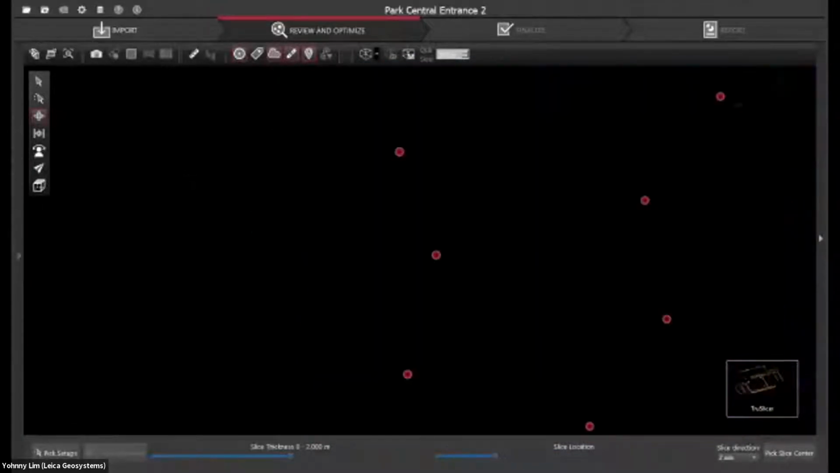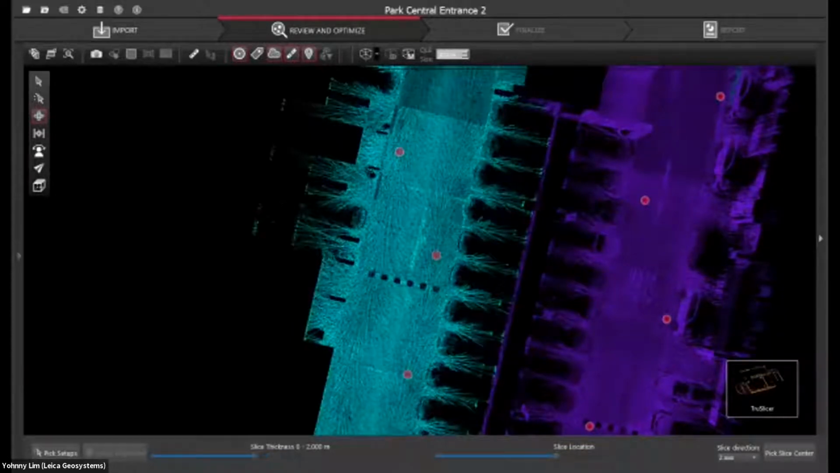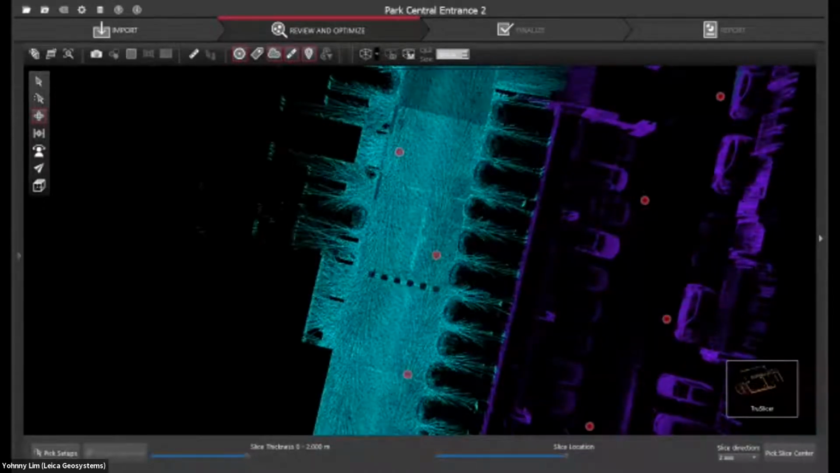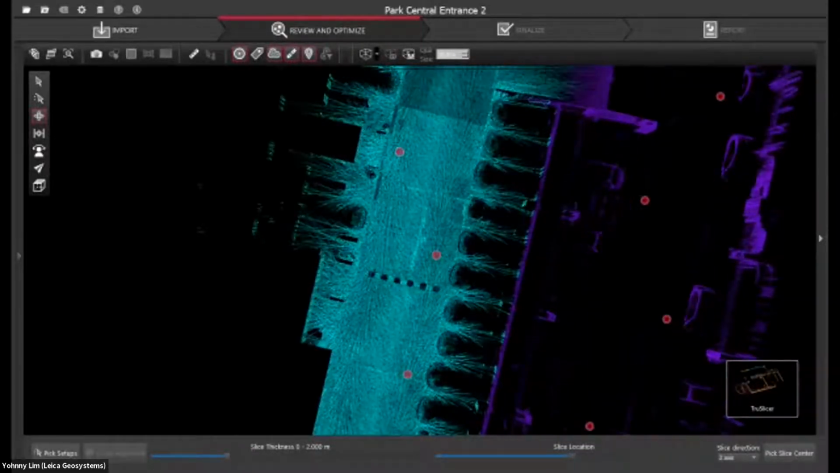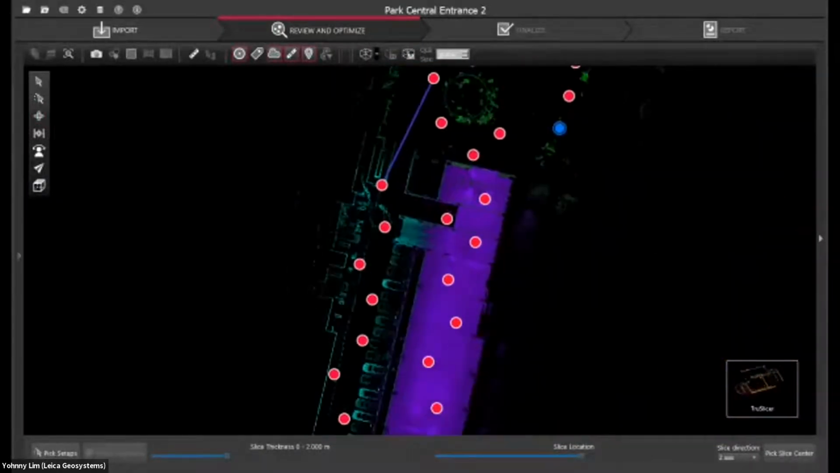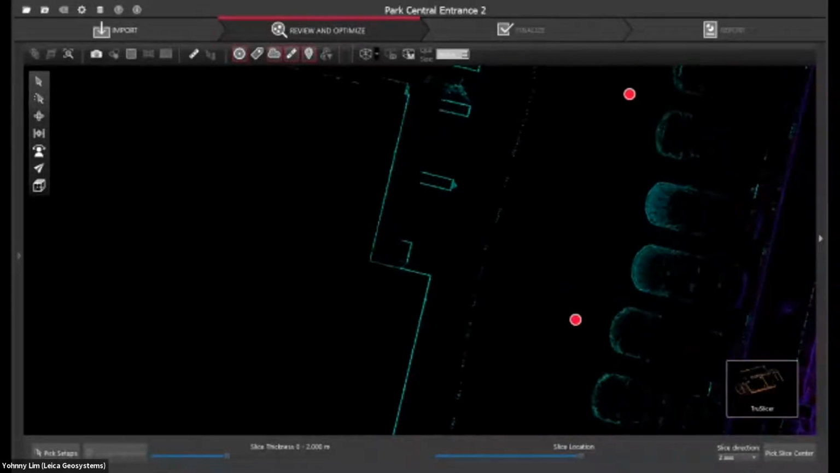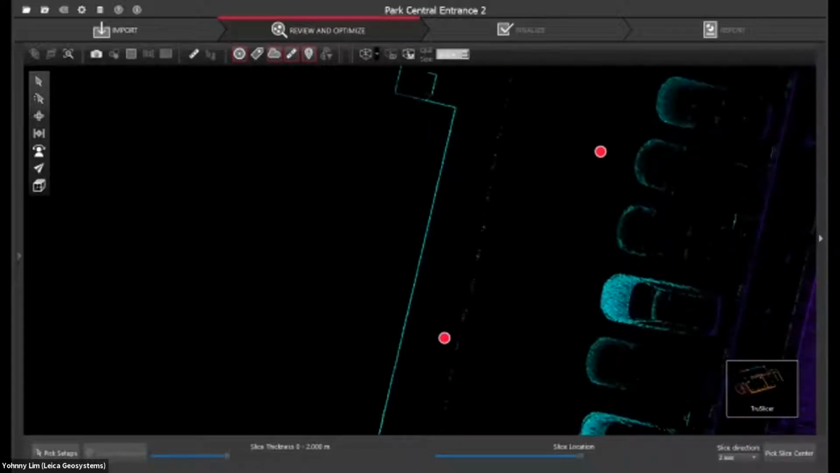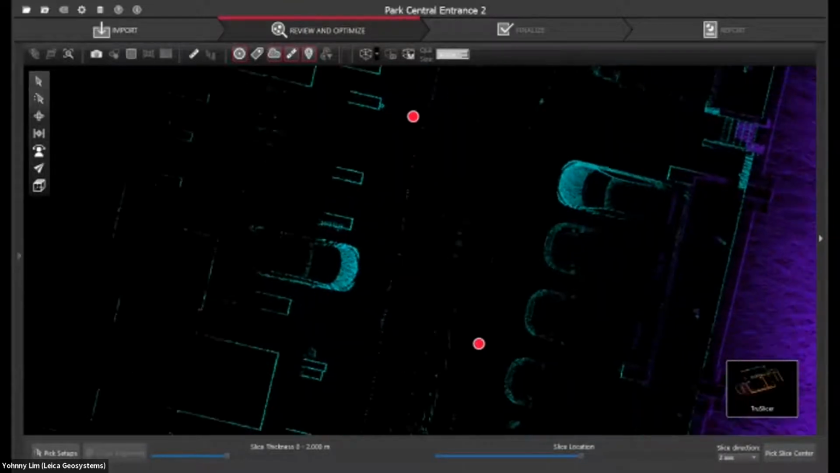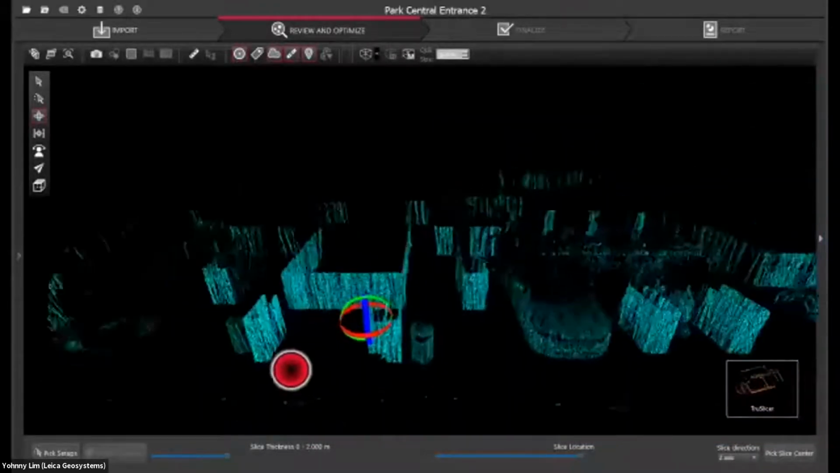So if you slice, okay, so if we slice the data and we put it in top view, we can see that the structures on the point cloud are actually very clean. You don't see lots of noisy point clouds along the wall. Okay, and all the columns are visible.